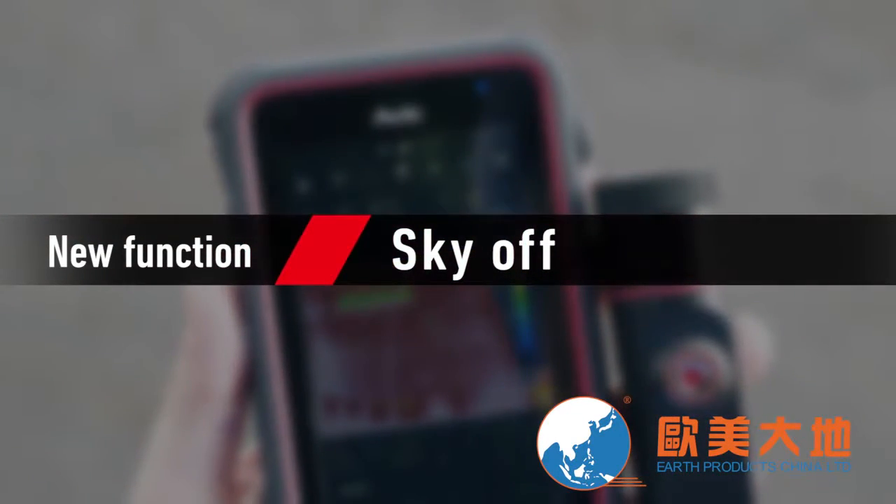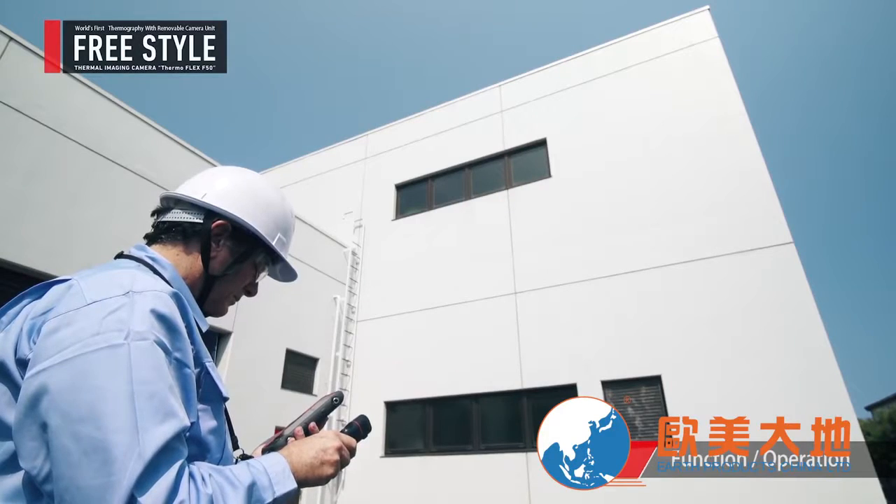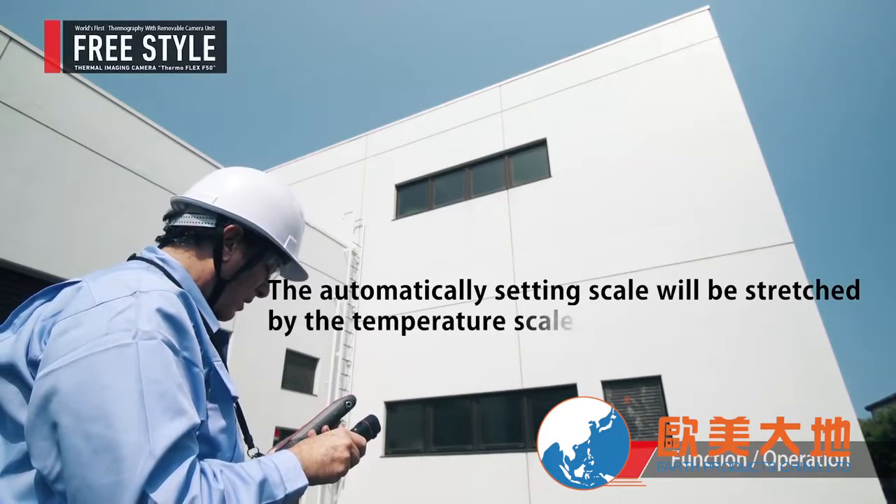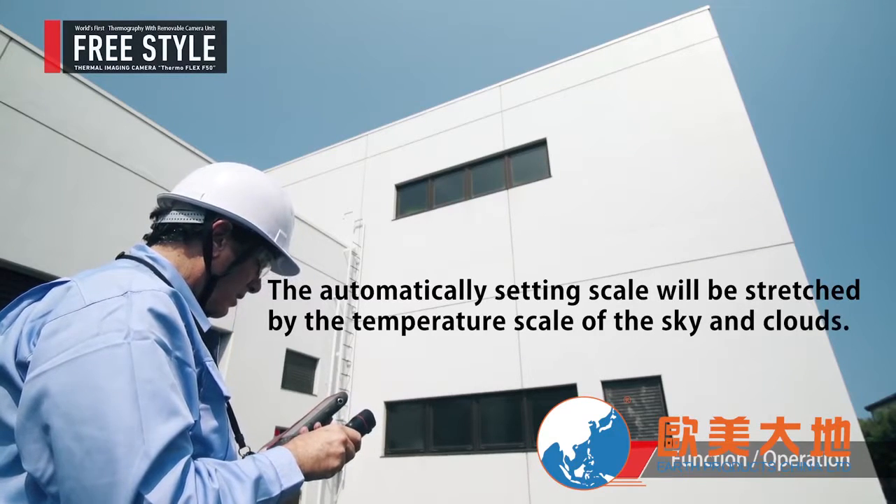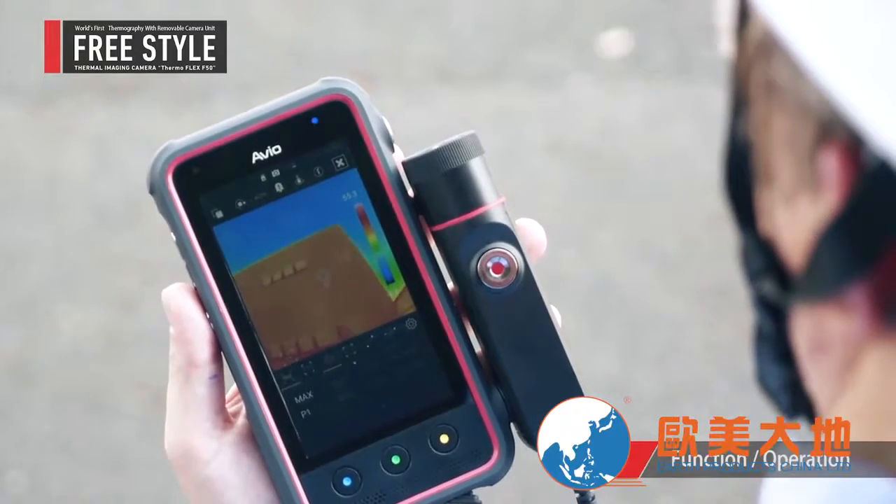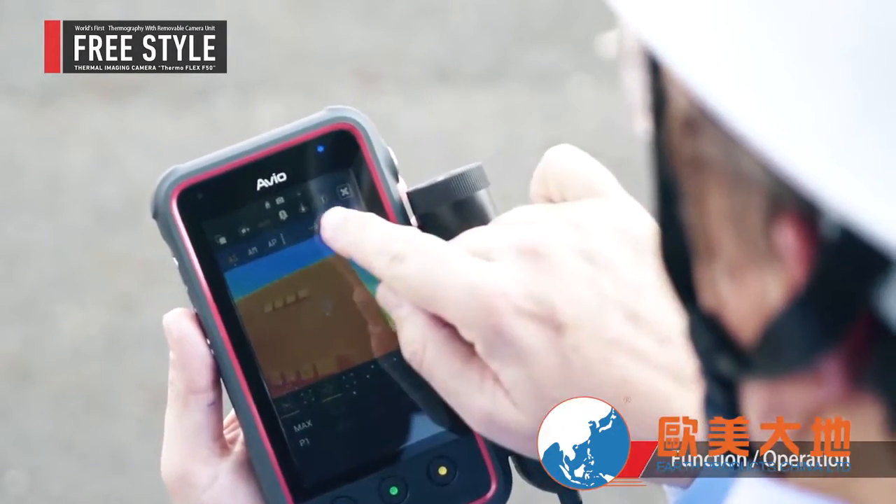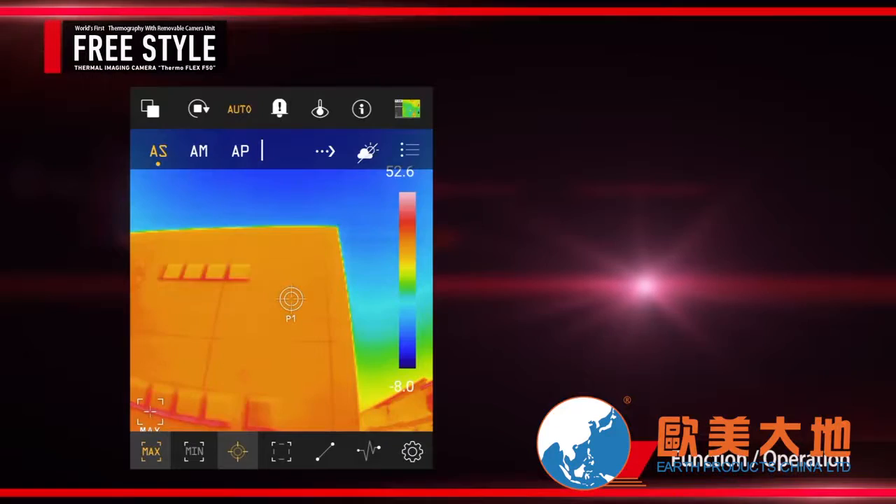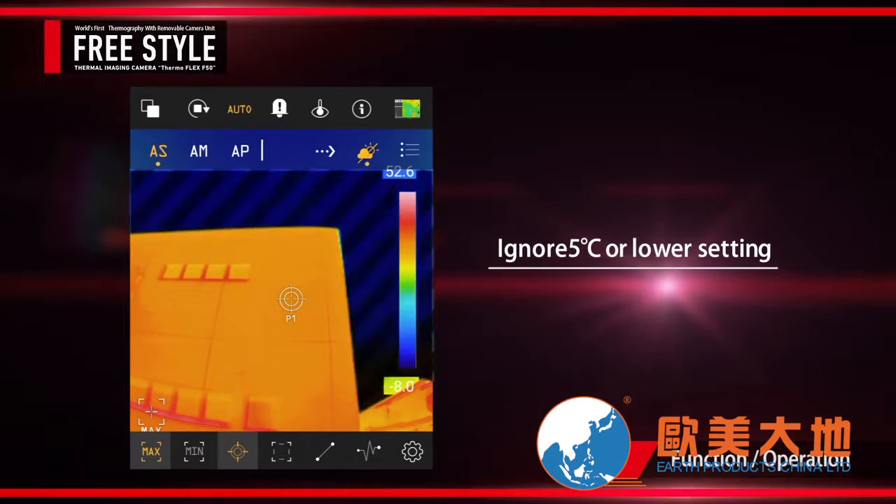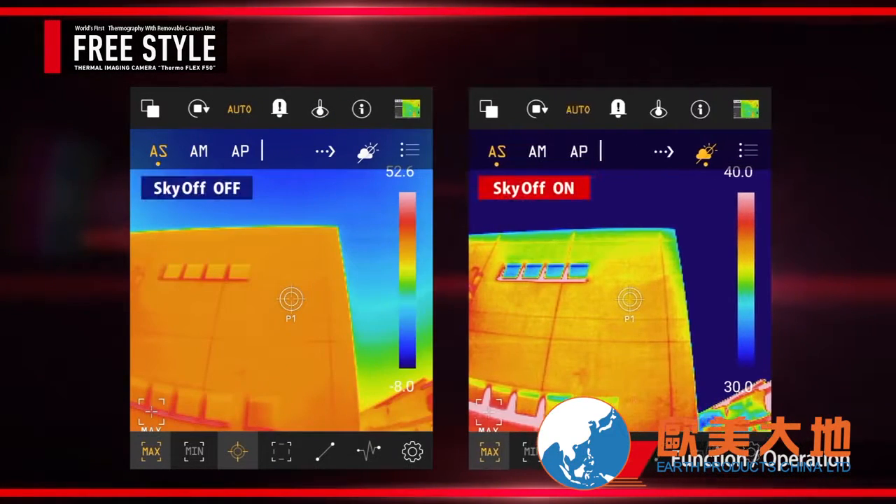New function, Sky Off. There was a problem that the temperature of the sky and clouds had an effect on the auto scale setting outdoors. The new Sky Off function solves this problem. For instance, setting the auto scale's values to the condition of ignore 5 degrees Celsius or less, the sky and clouds will be ignored and the temperature scale can be set more accurately.